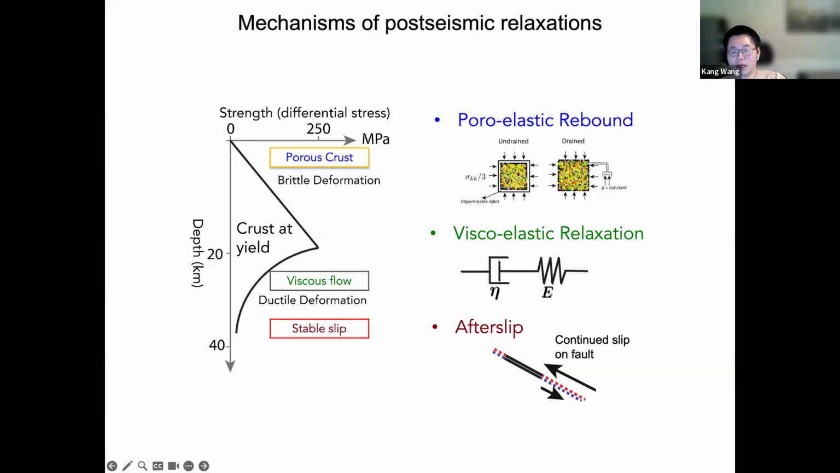For example, in the case of afterslip, post-seismic deformation might be used to study the friction property of the fault, and in the context of viscoelastic relaxation, post-seismic deformation might provide insight into the rheological properties, especially the viscoelastic properties of the lower crust or upper mantle. And in the case of poroelastic rebound, post-seismic deformation might be used to infer the hydrological properties of the crust.